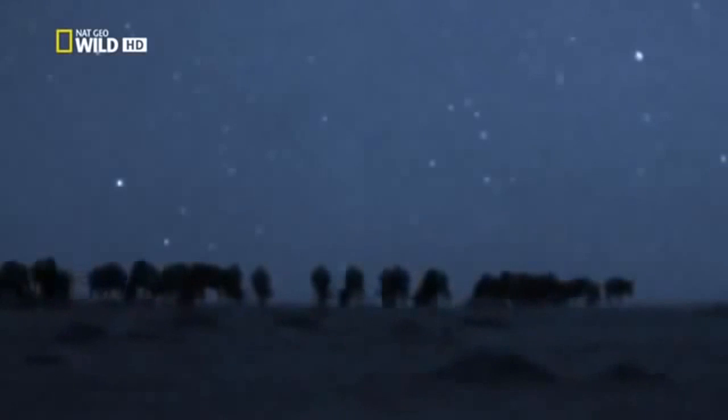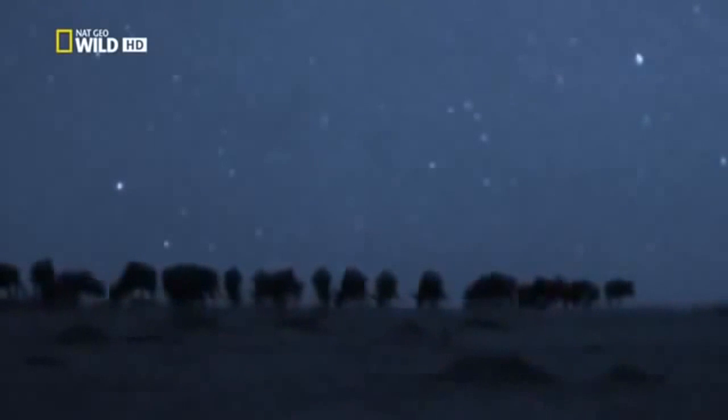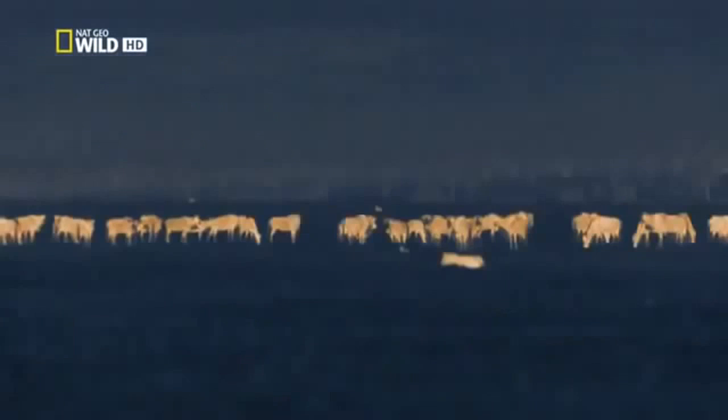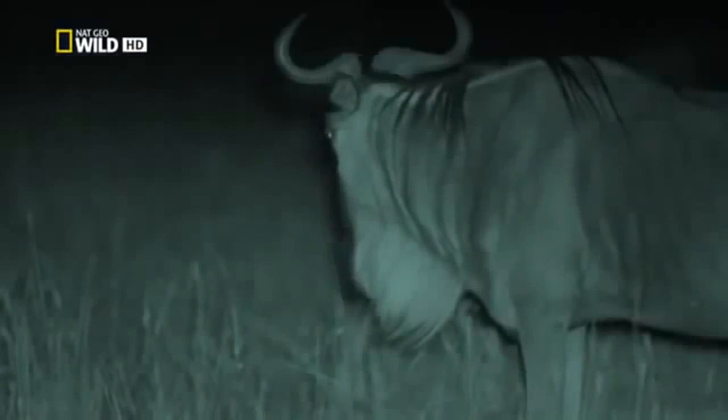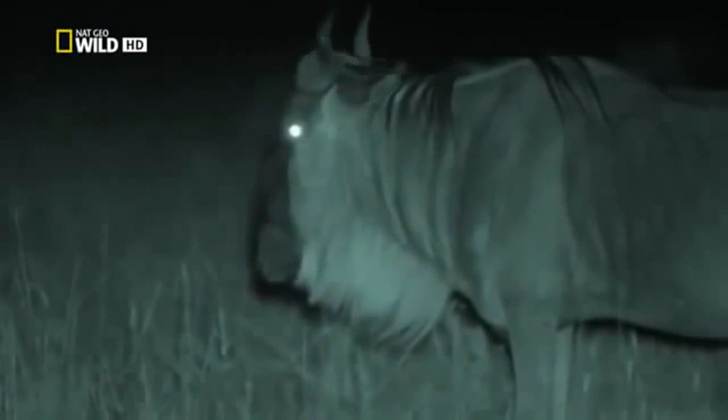To the lioness, the wildebeest are silhouettes against the stars. But to the wildebeest, 60 meters away, she is completely invisible. We can only see her with the aid of infrared light, or with the thermal camera. The wildebeest have no idea what's about to happen.